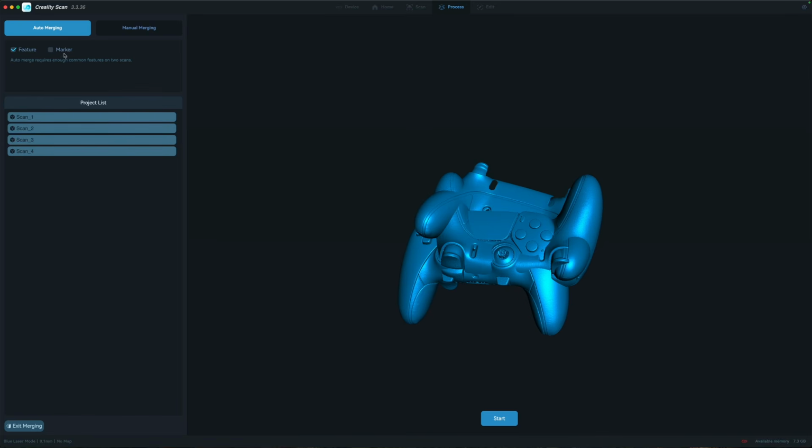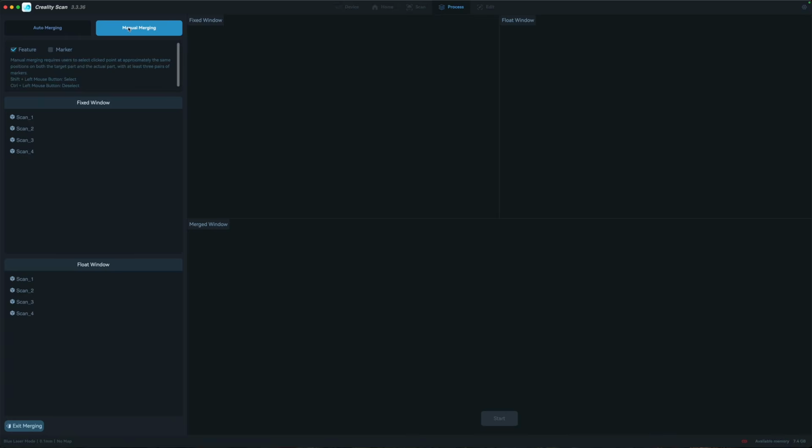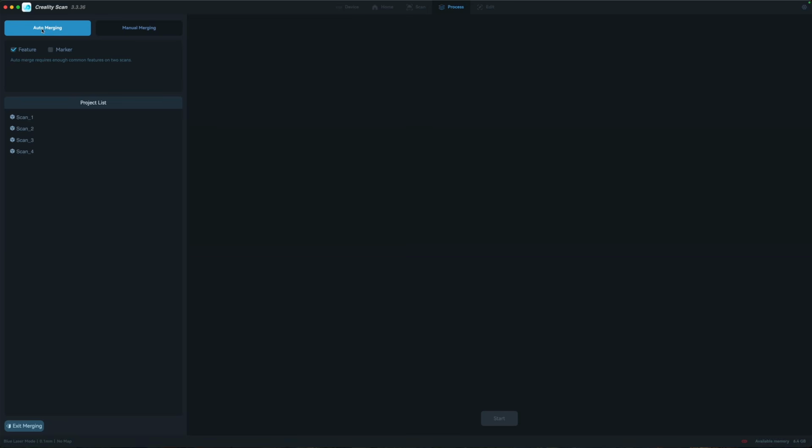The other option is to use markers to link things together, but you would have to make sure that there's markers on your scan. And then there's manual merging. So this lets you take 2 components and then manually pick the areas that you want to link together. But we're going to go back to auto merge and we're going to use the feature merging and hope for the best.